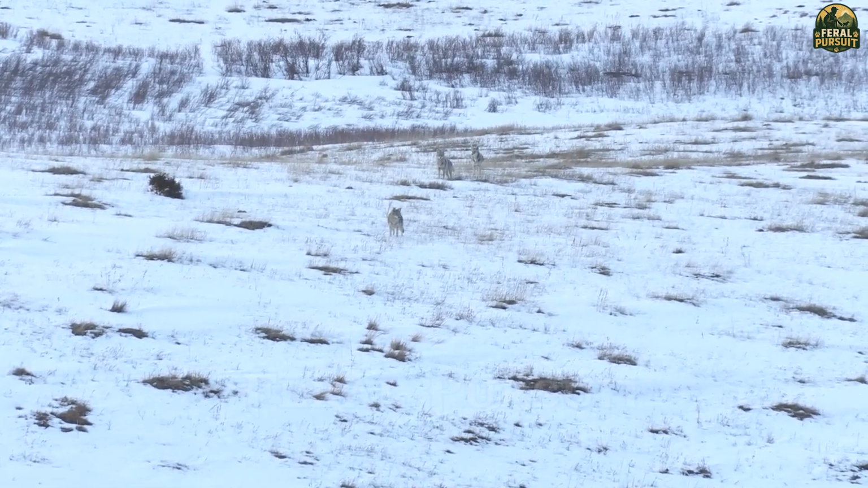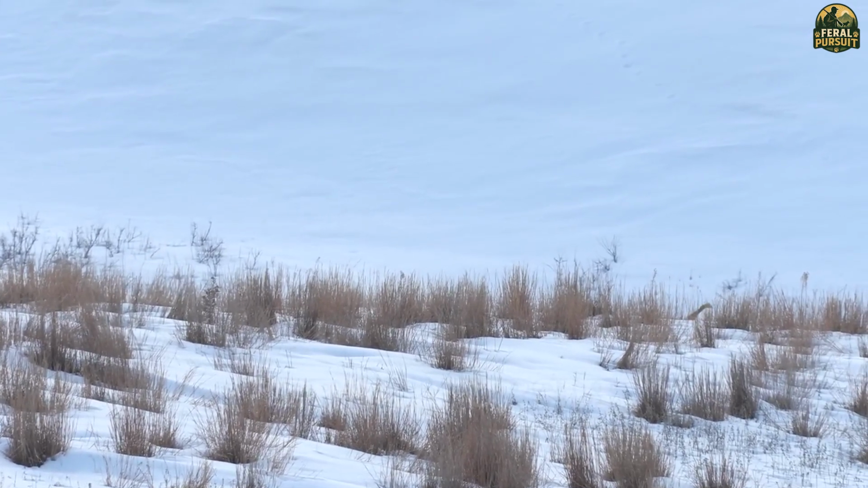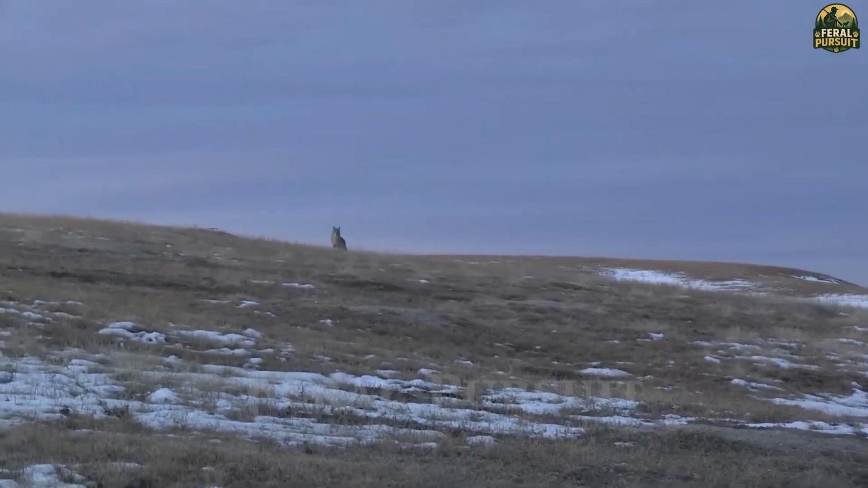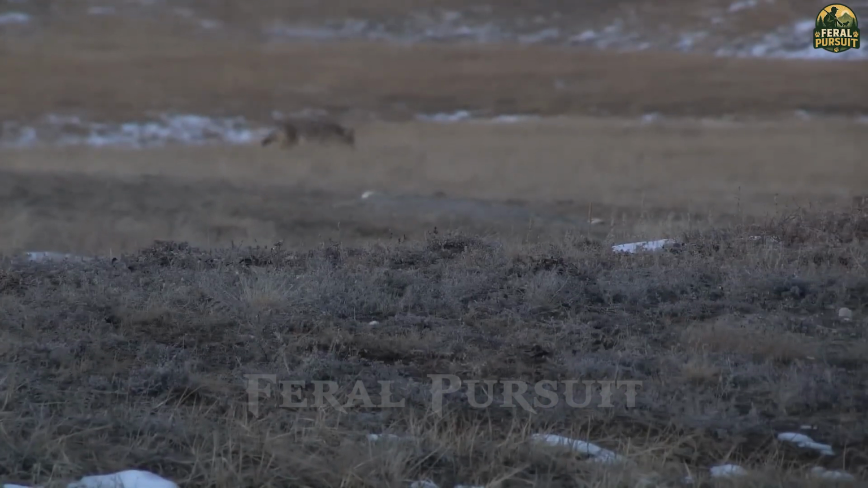James glanced at me. "Are you ready?" I nodded. "Ready. 1, 2, 3." 2 shots rang out in unison. 2 coyotes fell where they stood. The last one stood still, dazed and uncertain, until my final shot sent it sprawling into the snow. 6 coyotes down in one day.